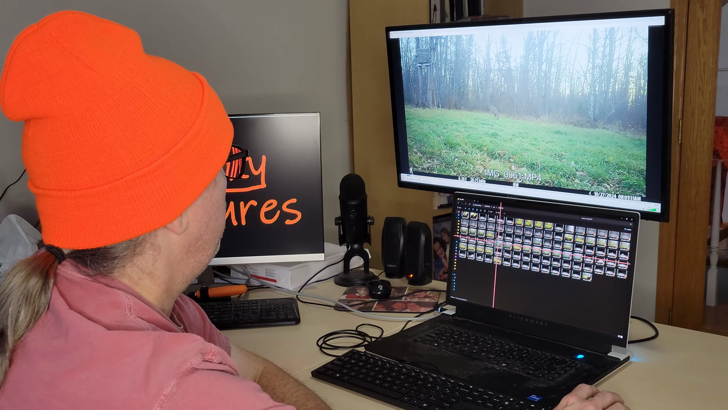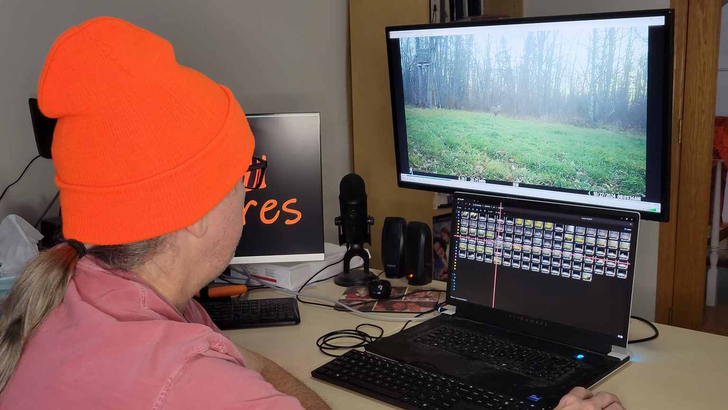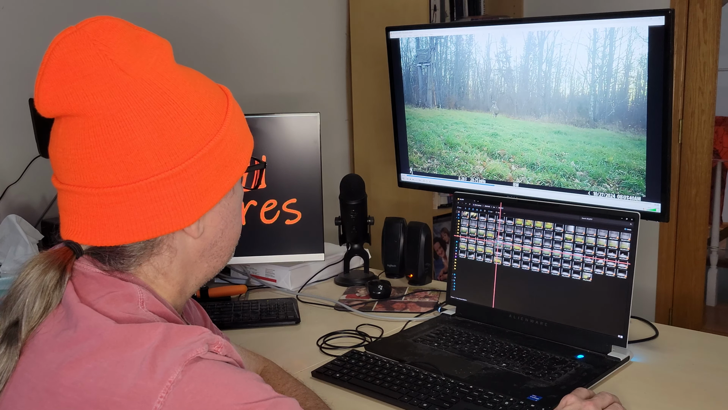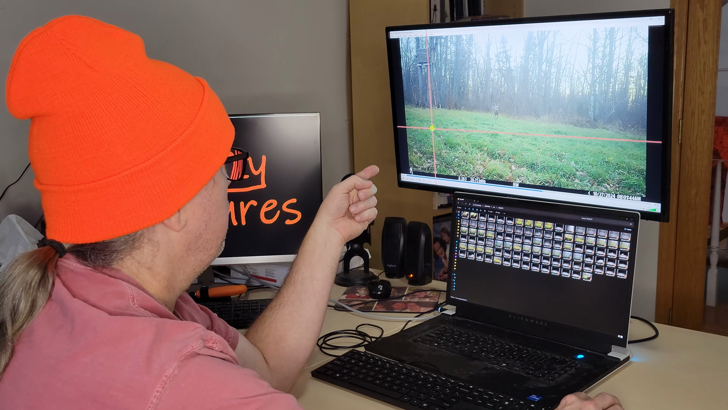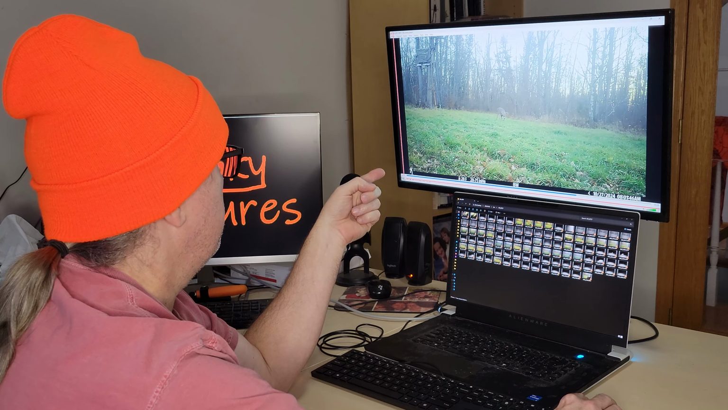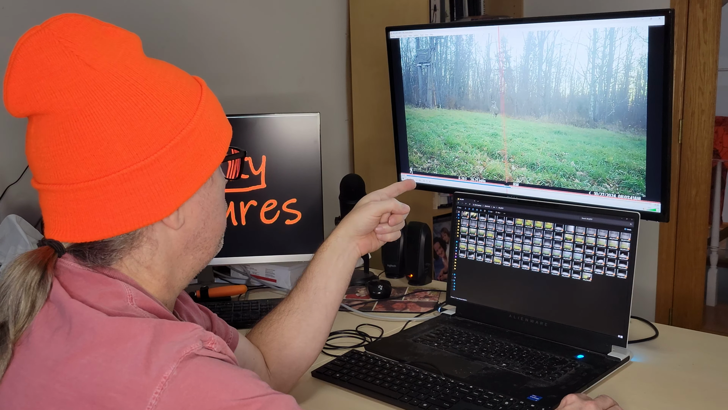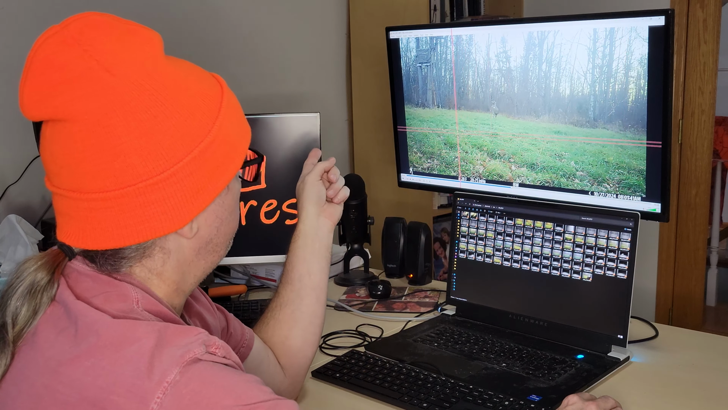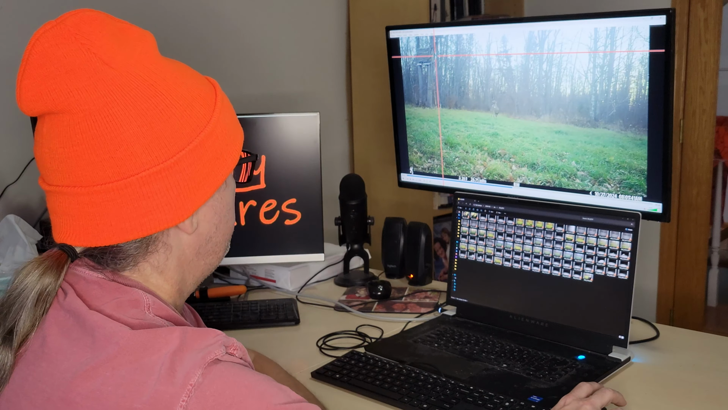Here's number 61. That's a good size buck there. That looks to be an 8 point or a 6. It's either a 6 or an 8. That's a shooter. If this buck shows up, and this would be at 8 o'clock in the morning, I would definitely be in the stand at that point. If that buck showed up, that's a shooter.